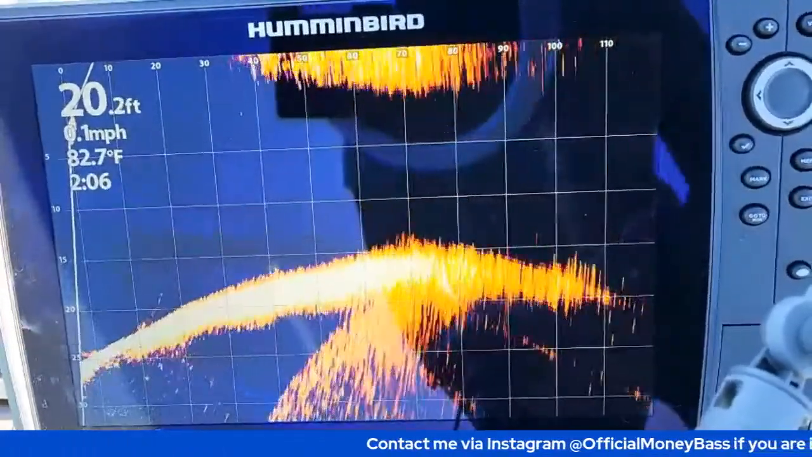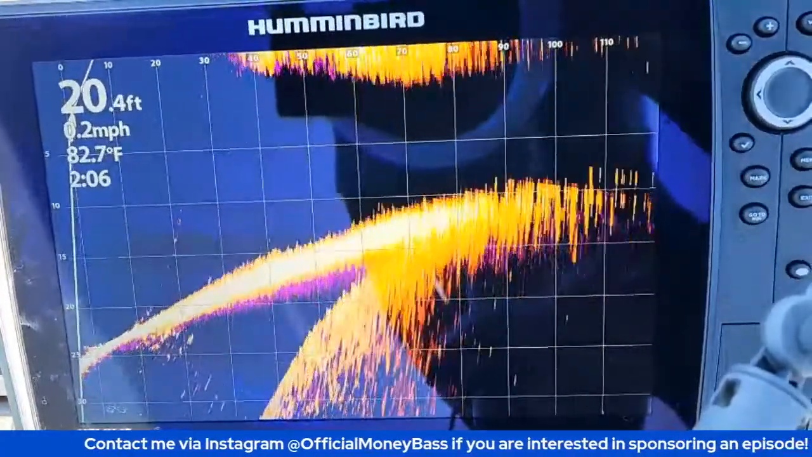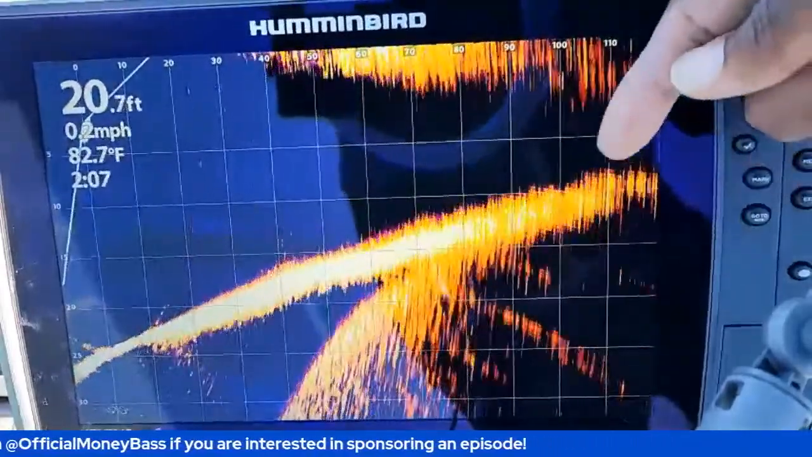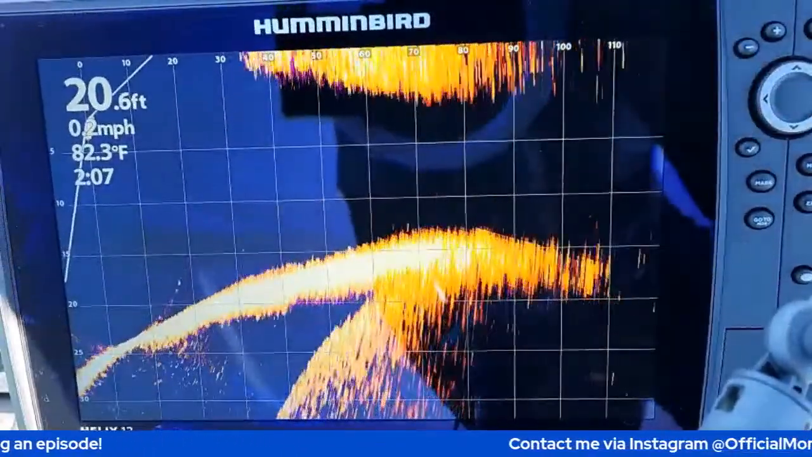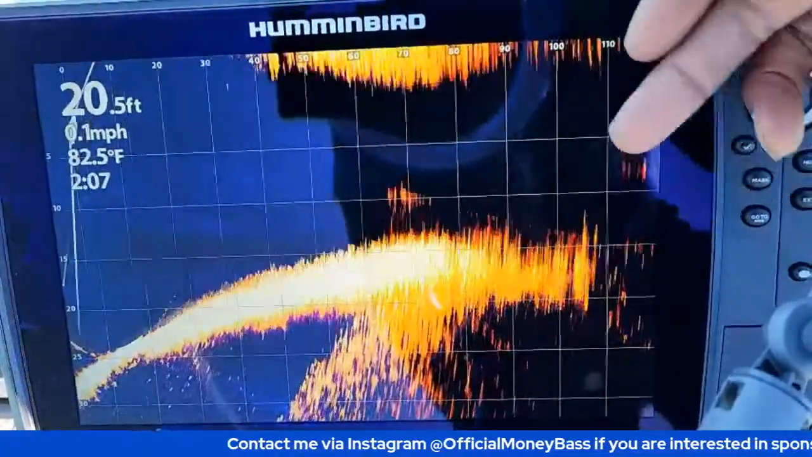How clear is that image? Well, there you go. Let me know in the comment section, what do you guys think? In just a second, I will start moving towards the cover that we're seeing out here at about 110 to 120 feet. I will move closer to that, and you will see that cover, and you will also begin to see the fish that are moving around that cover.